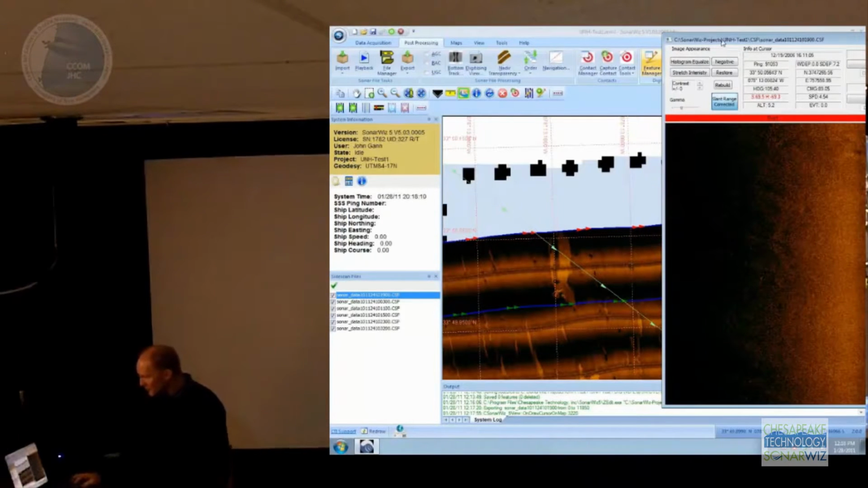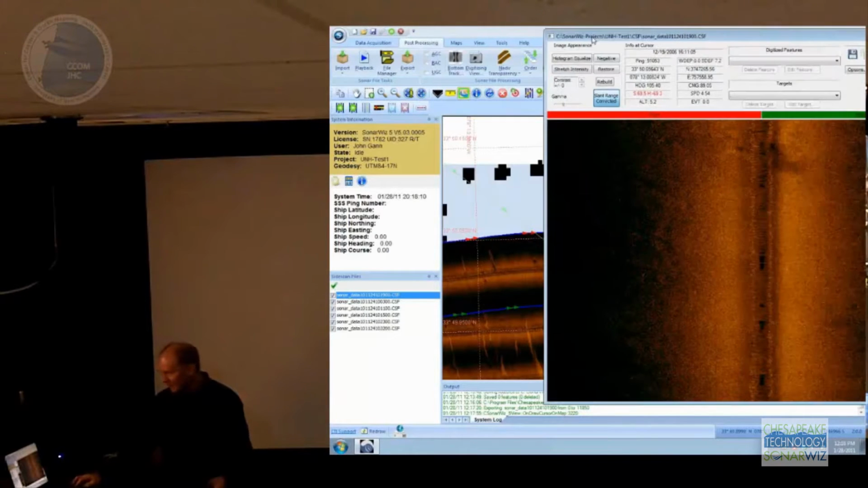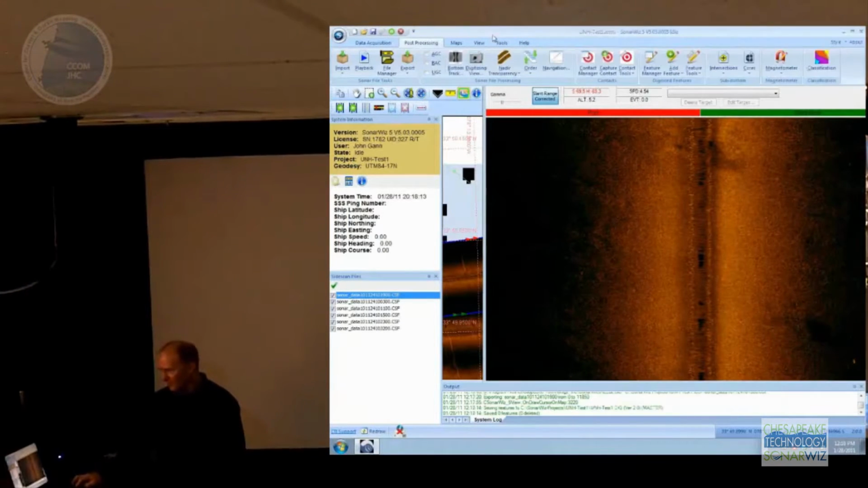And this is what I would do. This is the window I would go to when it comes time to capture my contacts. That's the window we're going to come back to.